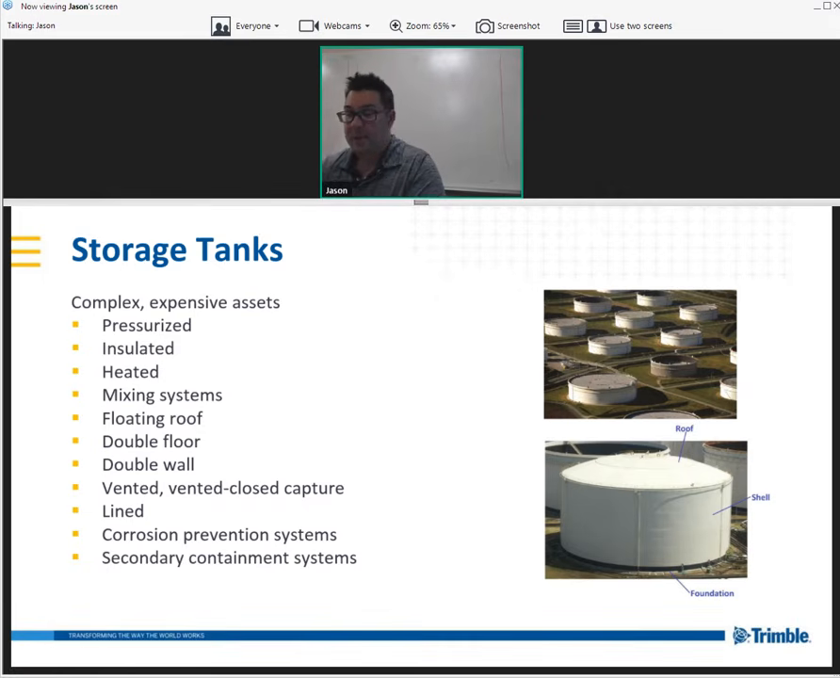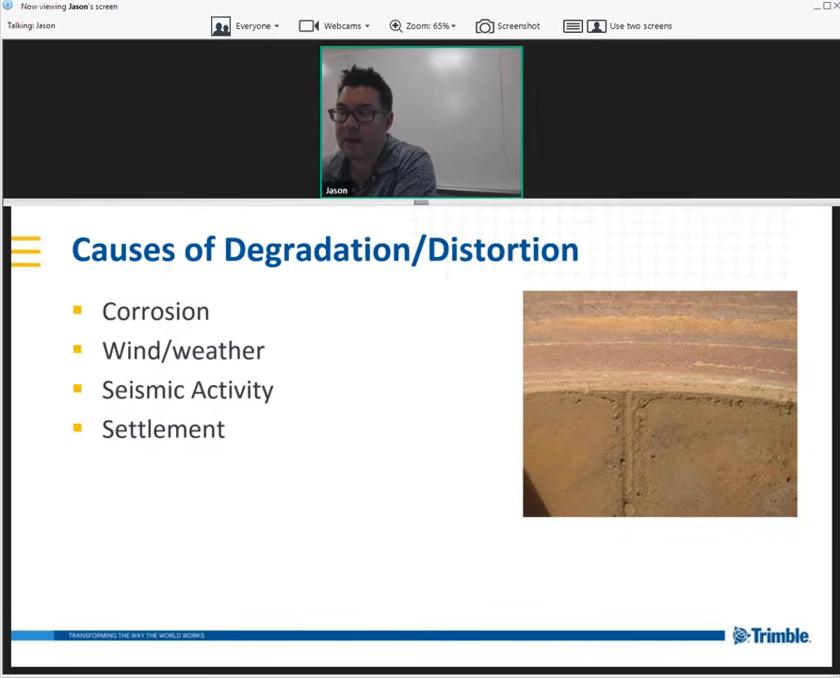They can be double floored, they can be double walled. Double walled sounds just like it. It's just like double pane windows. They can be vented, they can be lined, they can have all kinds of corrosion preventative systems. And most of them will have what we call a secondary containment system. And again, if you look in the upper right-hand picture, you'll see these kind of dirt walls built around these tanks. These can be dirt, they can be concrete many times. These are built in case the storage tank leaks, and you don't want that to get out from the area.